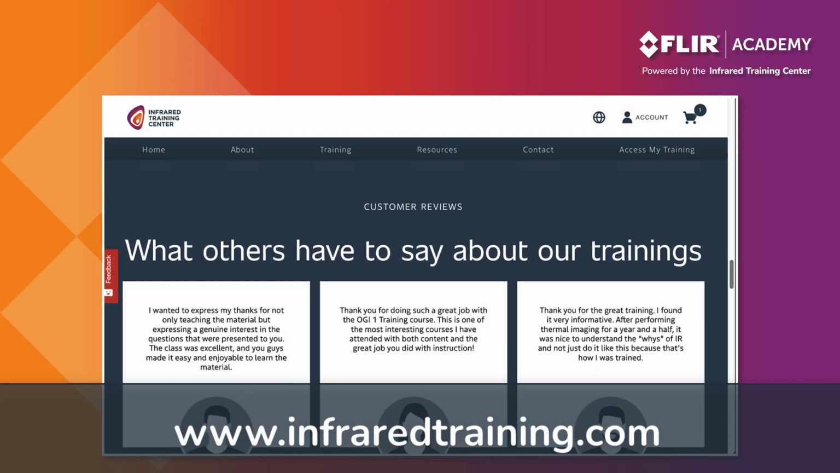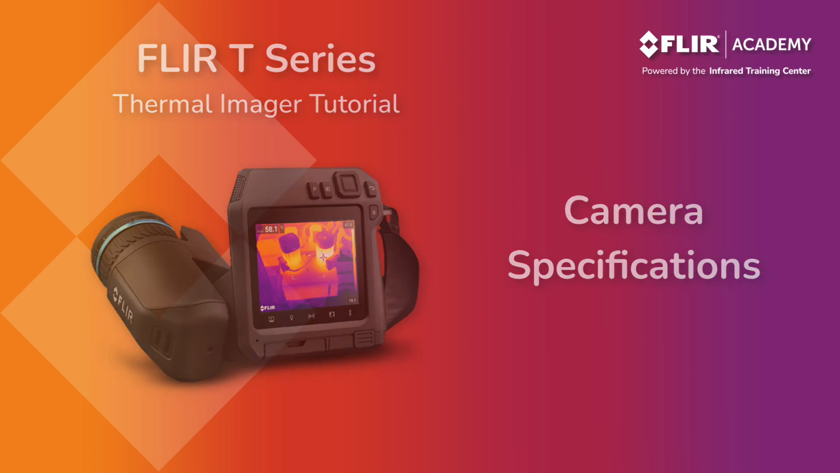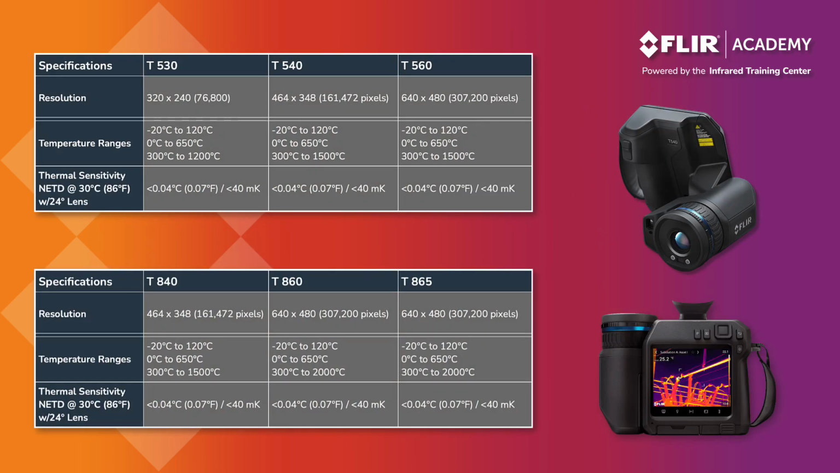For now, let's get on to the basics of the FLIR T-Series thermal imager. The FLIR T-Series is a high-performance line of thermal imaging cameras that are used for a variety of applications, including electrical, mechanical, buildings, and more.